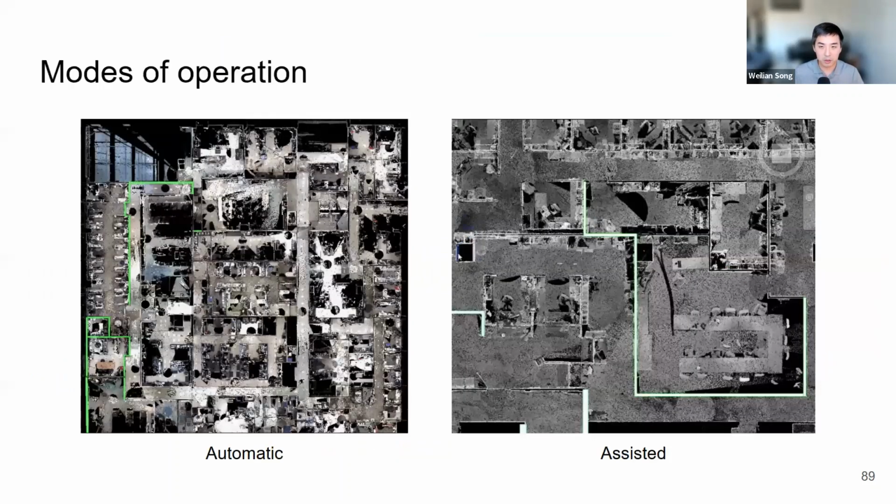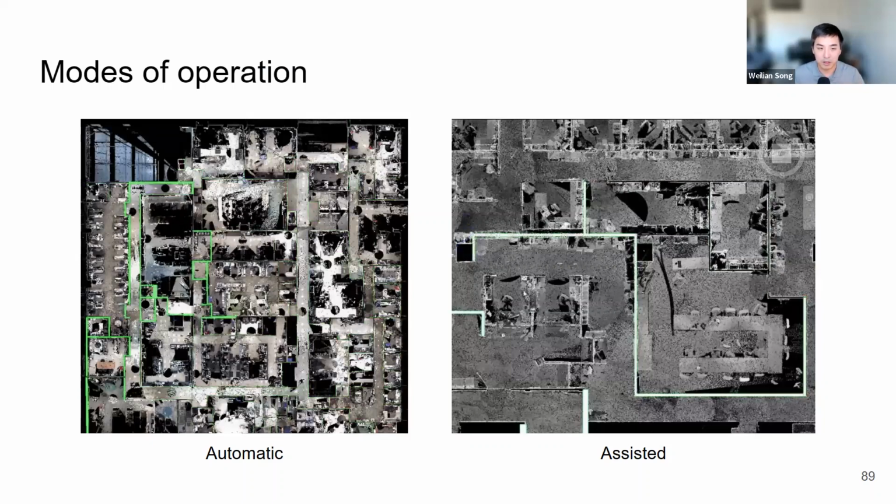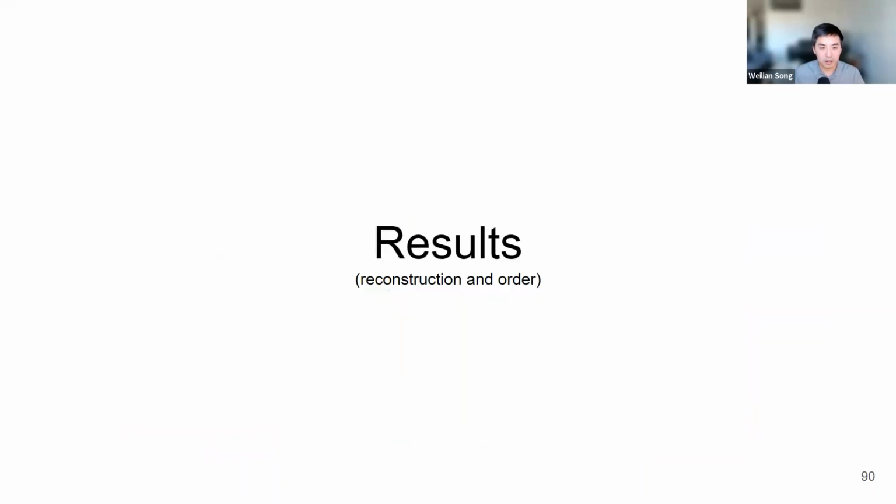And with the networks trained, we have a couple modes of operation. We can either let it run automatically without any user interaction, so it just goes on its own, or in the assistive mode, like we saw in the beginning, with the user able to choose different paths or delete suggestions. And that's a high level view of the method itself.